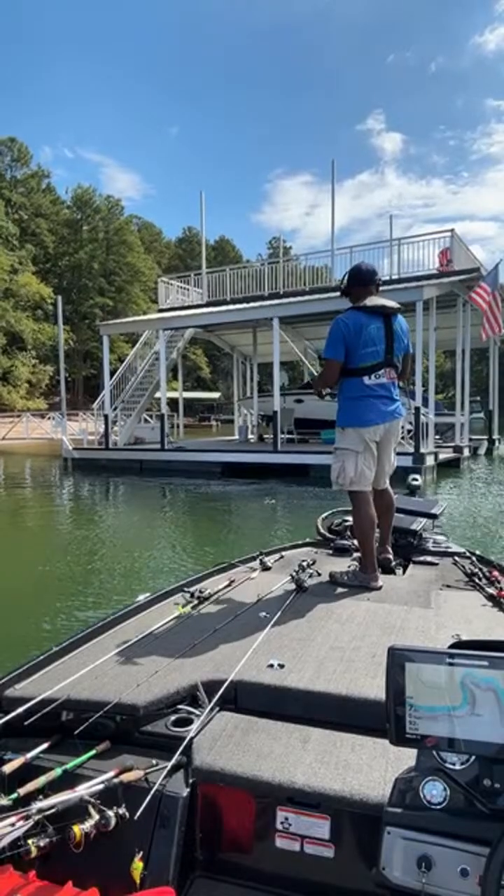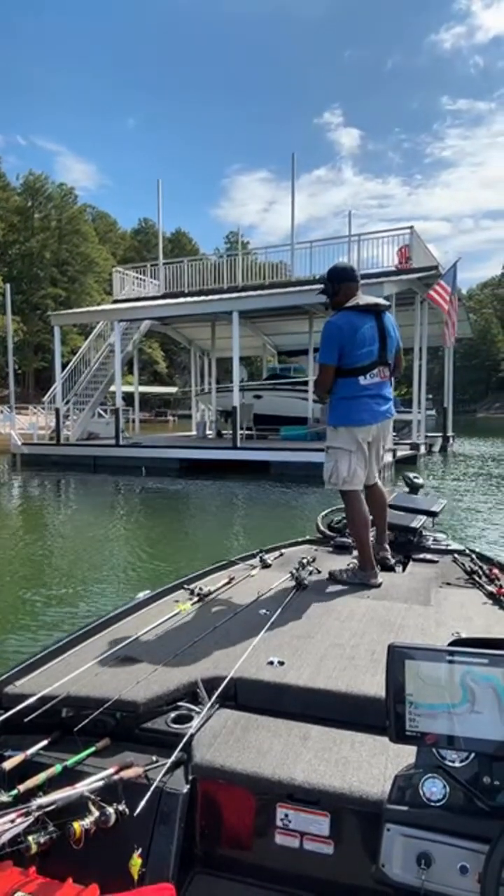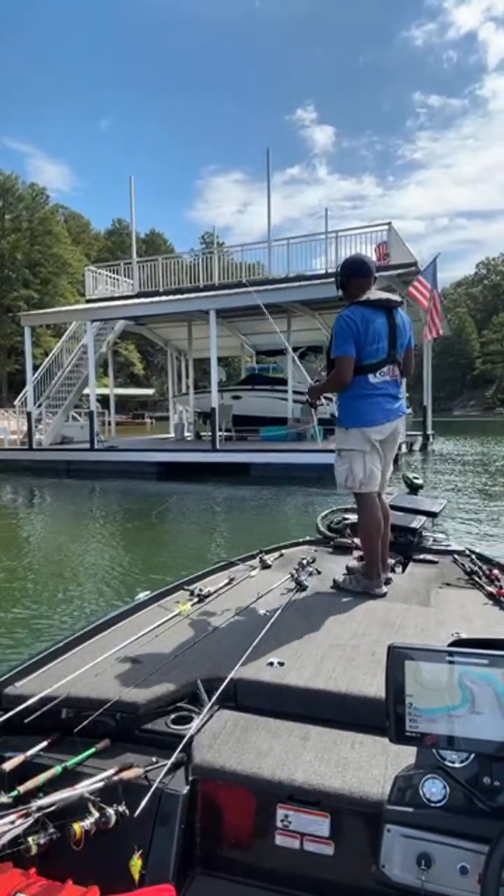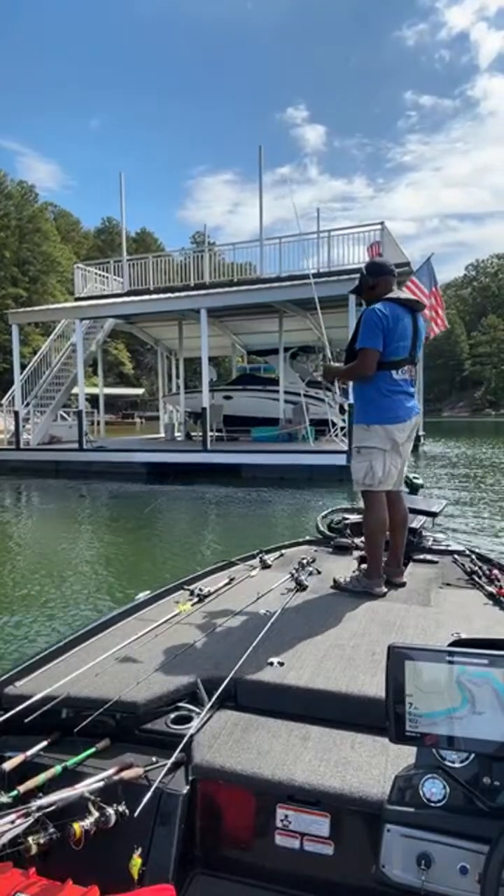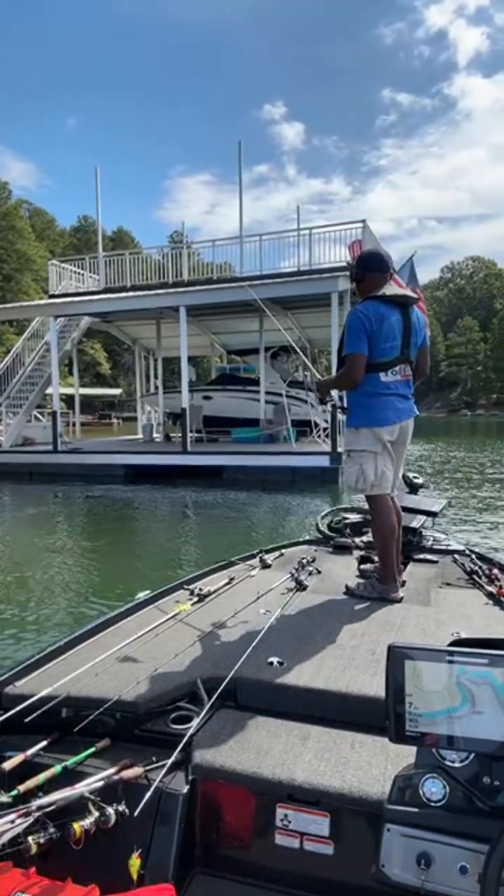This is something that's good about practice day. Because if this was tournament day, I need to get this under there on my first cast like that right there. I got it all the way to the back that time. So I want to get that thing all the way back there on that first cast on tournament day so I don't have to sit there and waste casts like that.